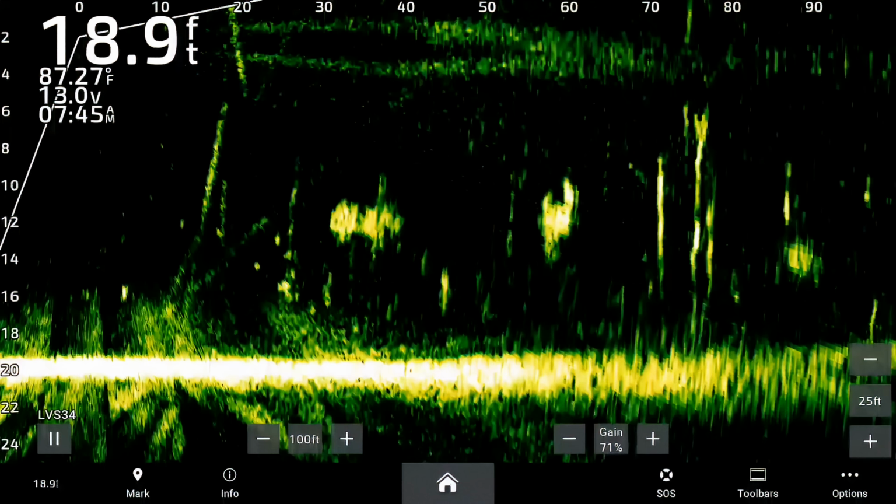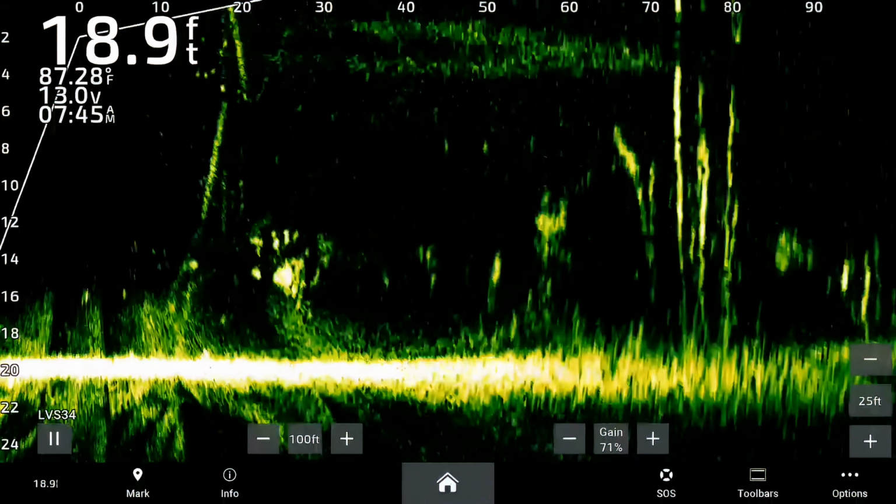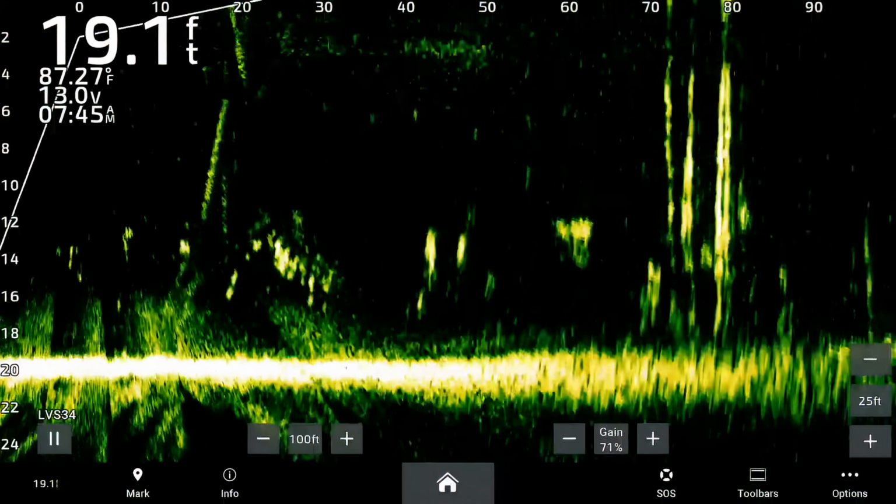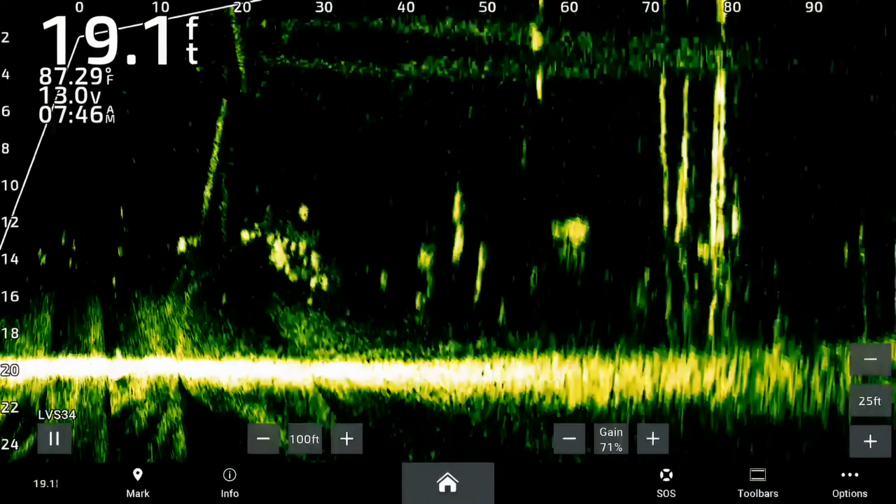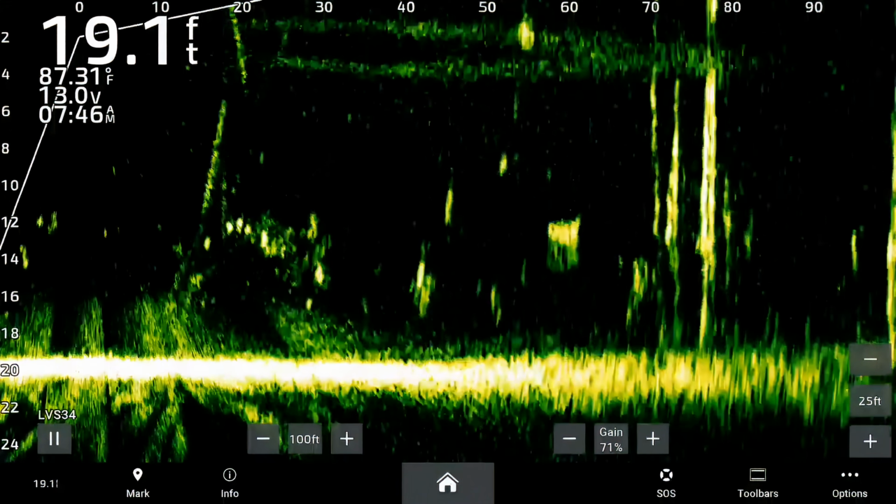And a lot of times, I never even saw it. A lot of times it shows a lot of that stuff. Like it shows a lot of fish out there in open water, right? But a lot of times we don't get that. Now there's some big ones out there in open water for some reason.